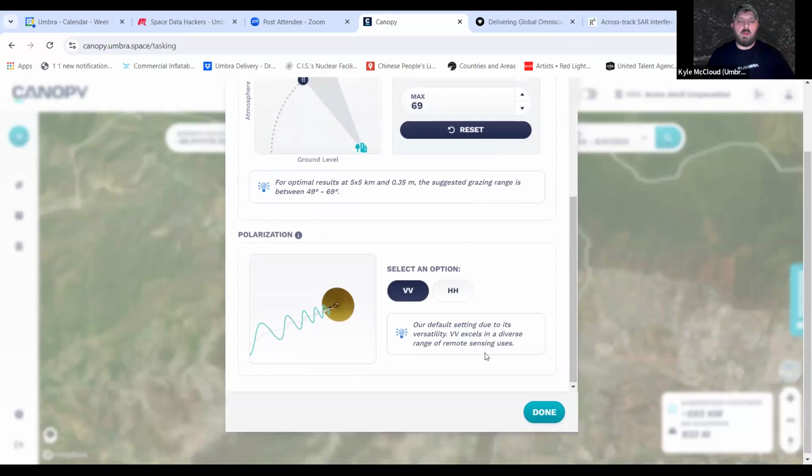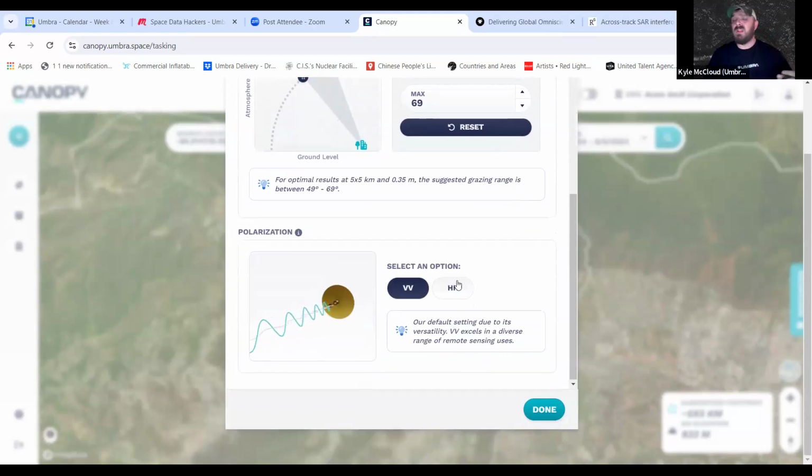If you are looking for something particular and want to change your polarization, we allow you to do that from horizontal to vertical, and it actually shows you how the energy is going down off of the satellite. And we give you little tips as to why you might want to use that. HH, or horizontal mode, is good for helping distinguish built structures from natural surroundings. The vertical VV has a diverse range of uses in remote sensing. But if you're a power user, we give you those tools and let you do it.